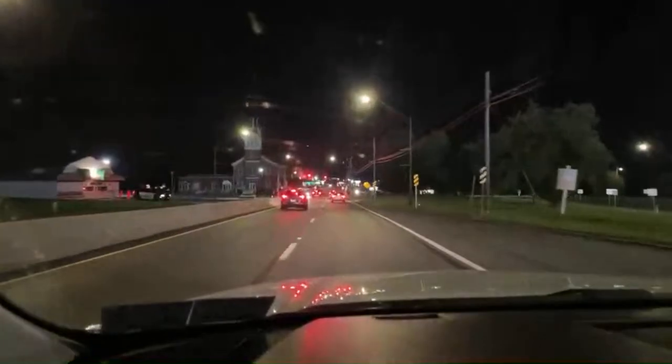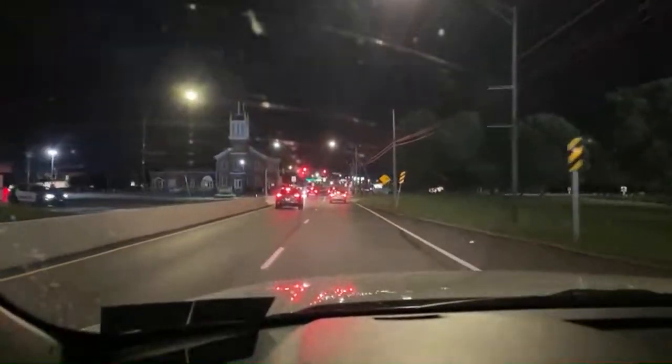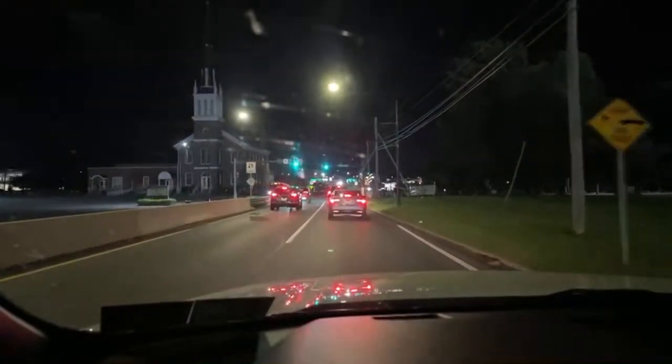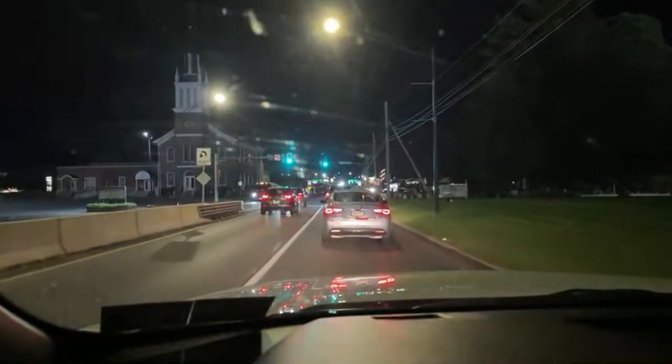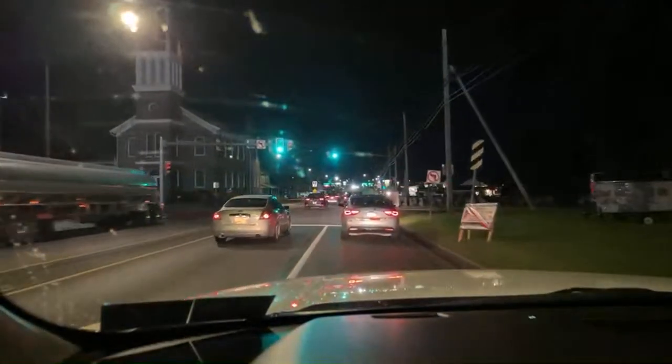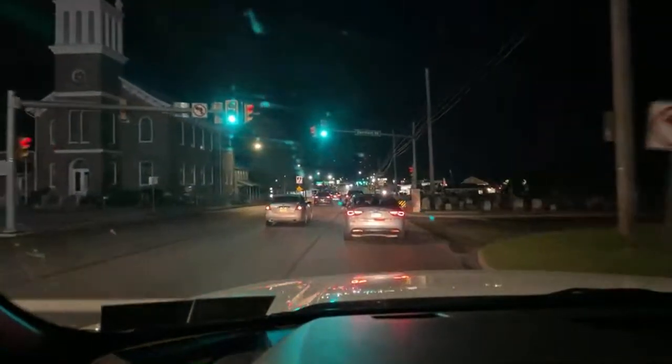Wow, those are binding. I'm surprised you're allowed to have that. I'm surprised there's not a zoning law against that. Cop sitting there in front of Rita's Italian Water Ice, chilling like a villain, waiting for somebody to blow the red light right here, southbound.